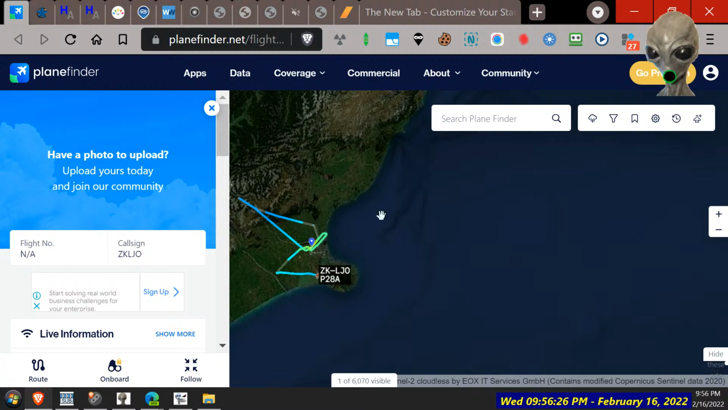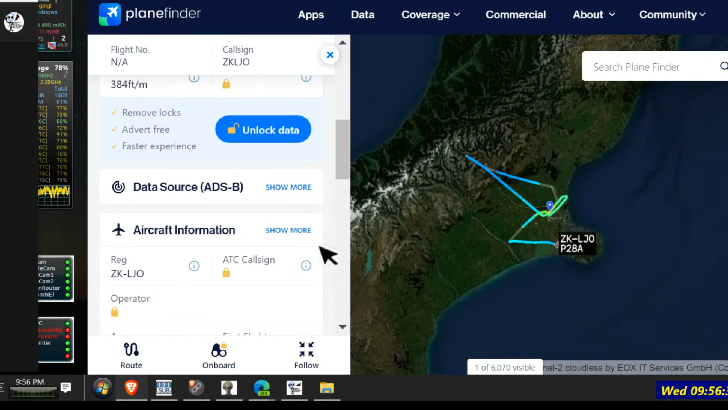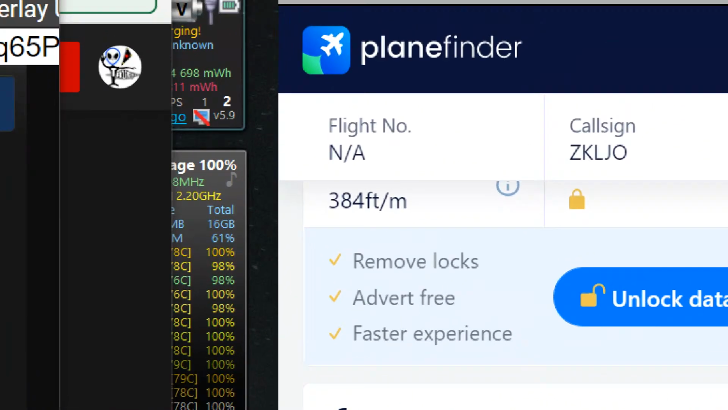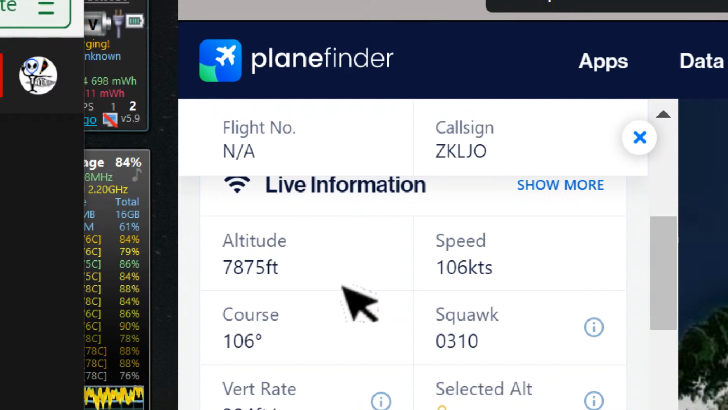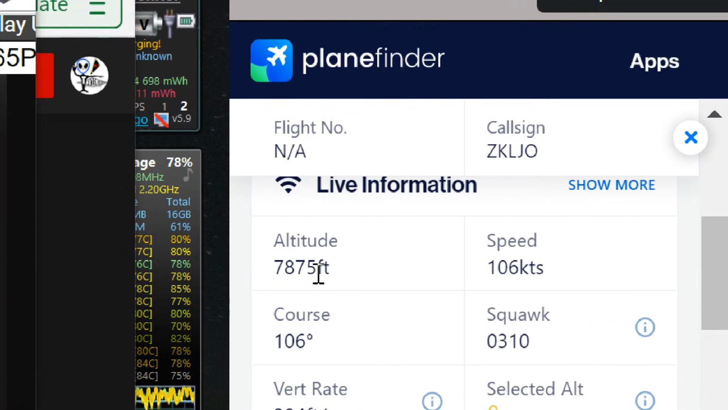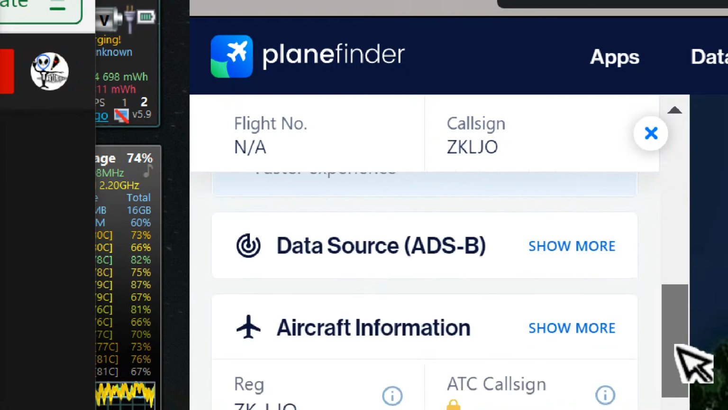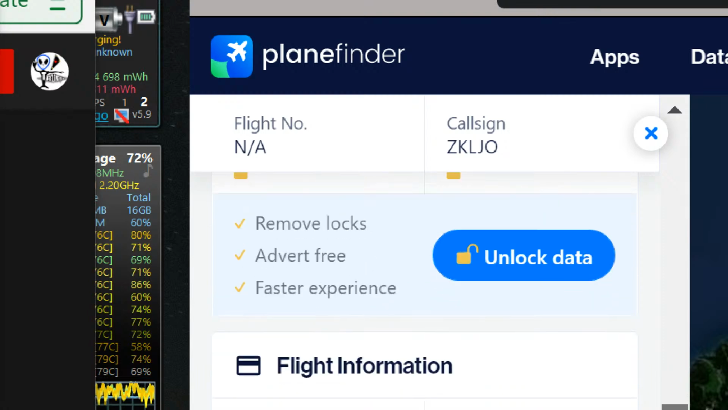Look at the zigzag pattern it's doing though. So what is it? One of those small planes for training? Does it tell us here? 380 feet, we should be able to... Oh, that's the speed. Where's the altitude? Alright, 8,000 feet. Should be able to see that though. Where's the plane make? Nope, you have to pay to see the plane make.